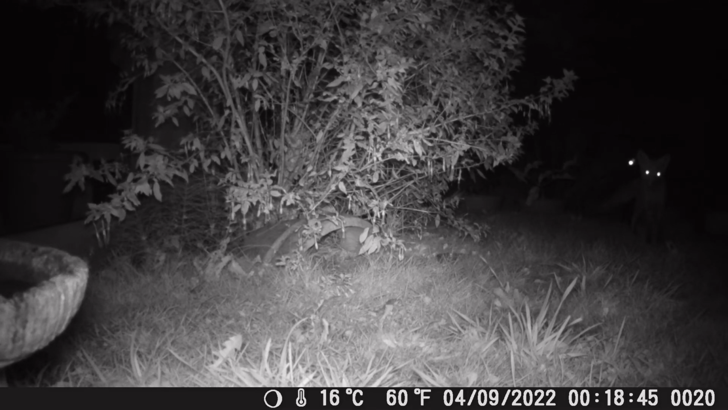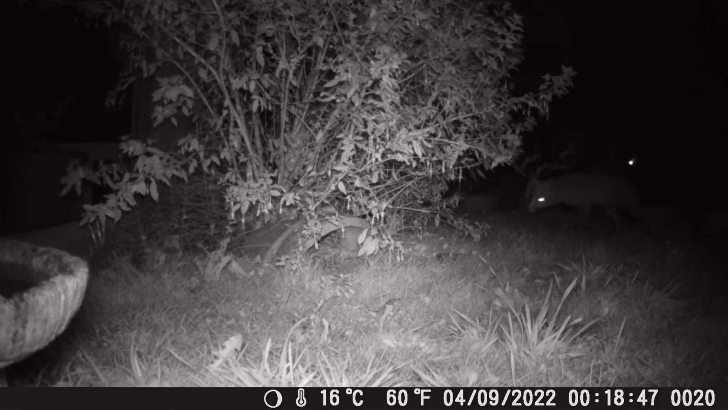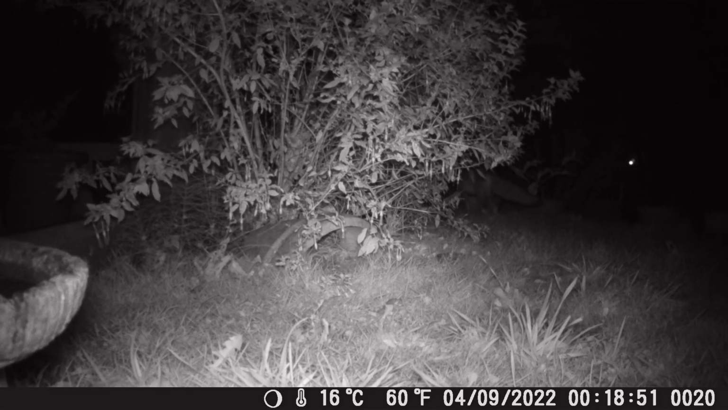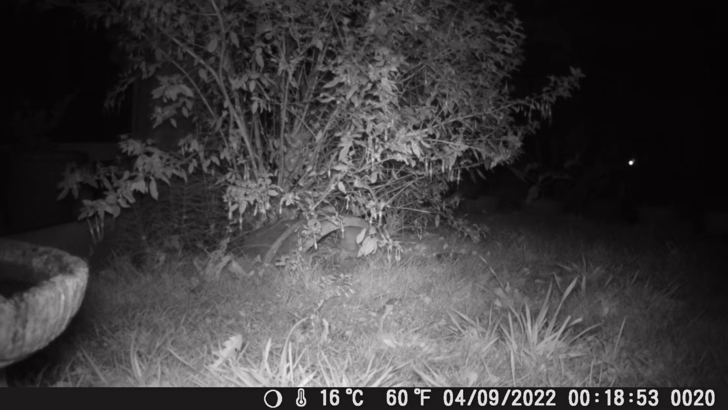Trail cams are supposed to be silent and not seen, but he certainly looks like he knows there's something there. Whether he can hear it, see the infrared, I'm not sure, but he's certainly very, very wary.